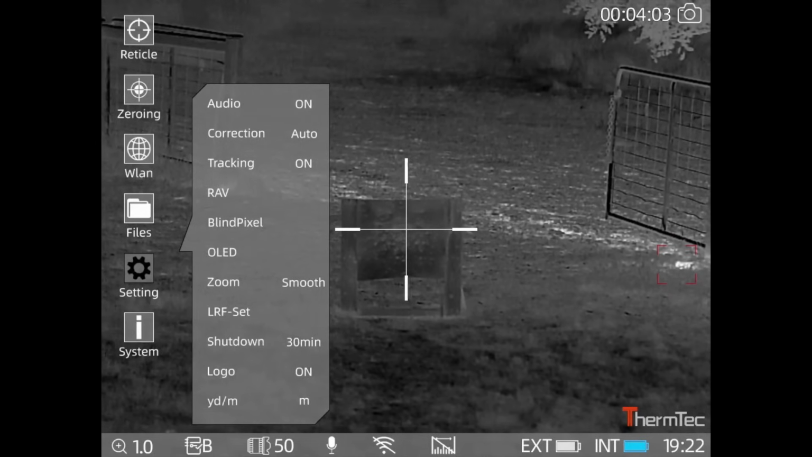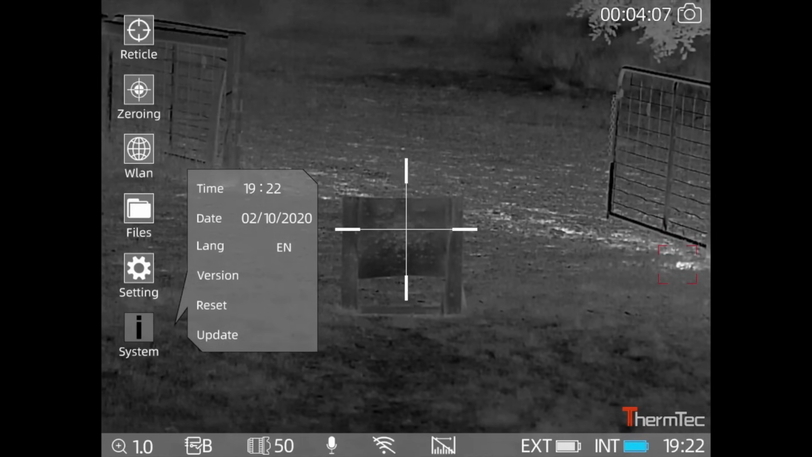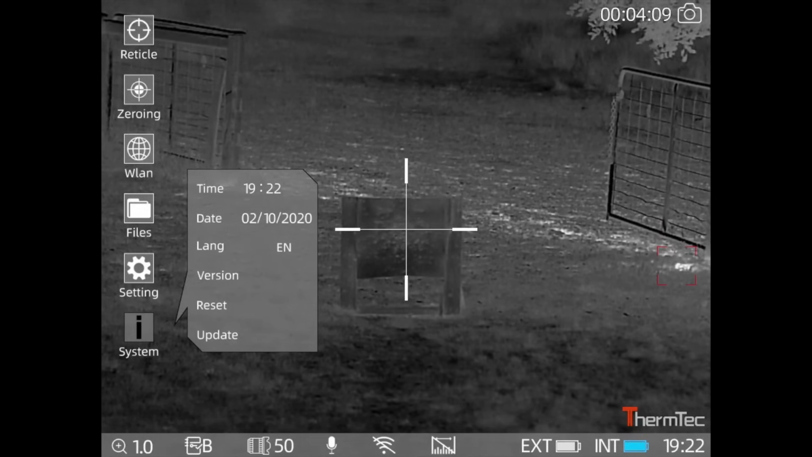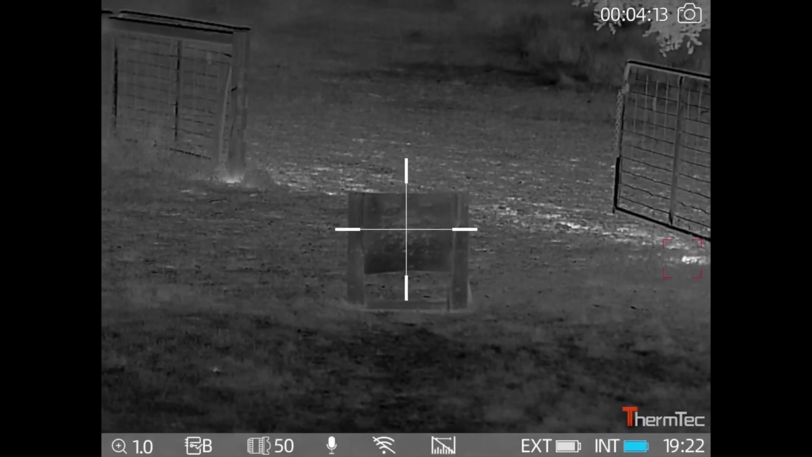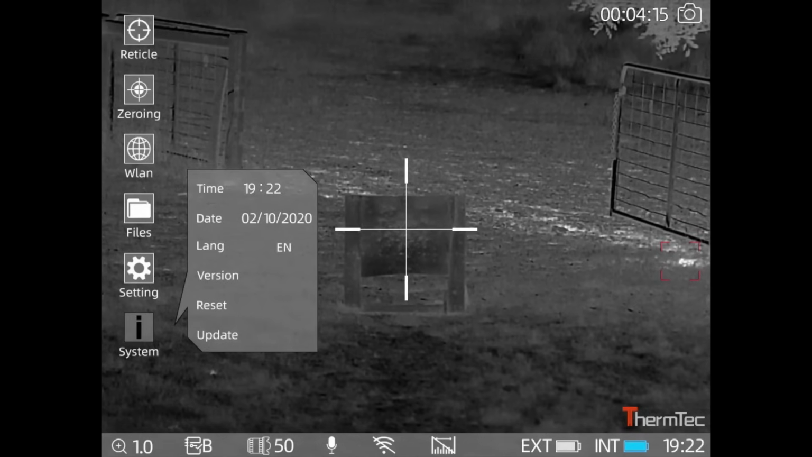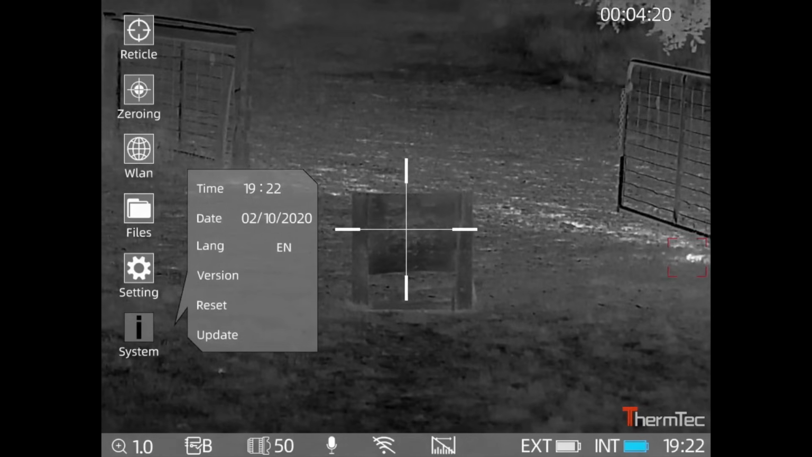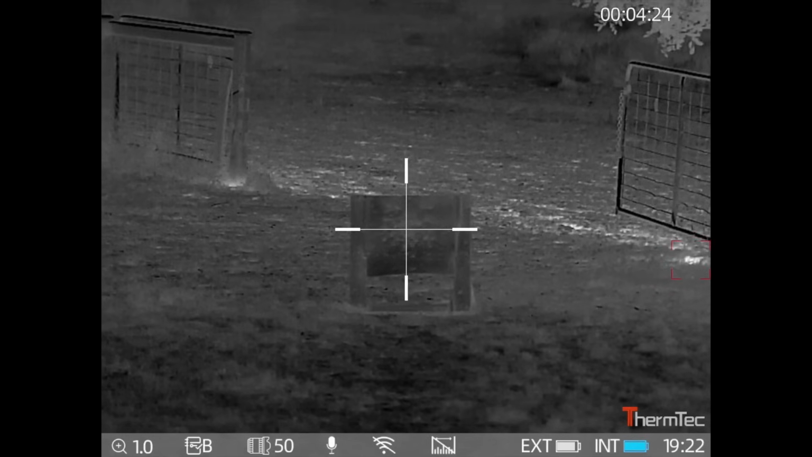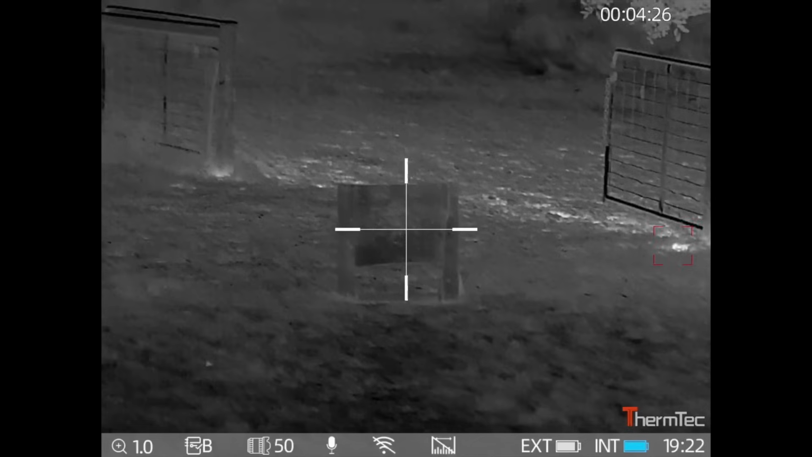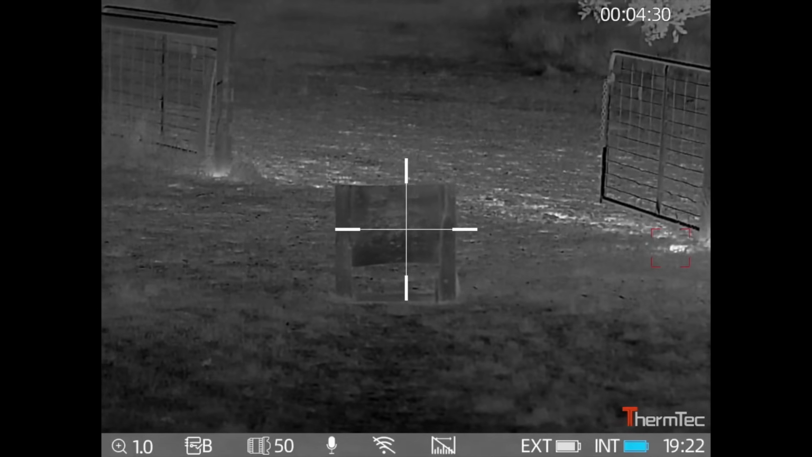So we'll get out of that, and then you go into your system. You've got your time, change your time and date, your language, information about the version, reset it to factory settings, and also if you're doing updates from the computer, you can use that update option down the bottom. So anyway, that's the menu. Now I'm going to quickly show you how to zero the scope.